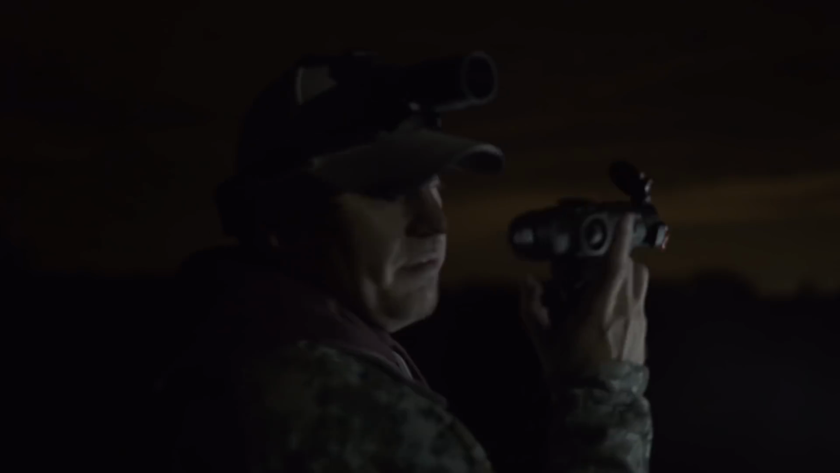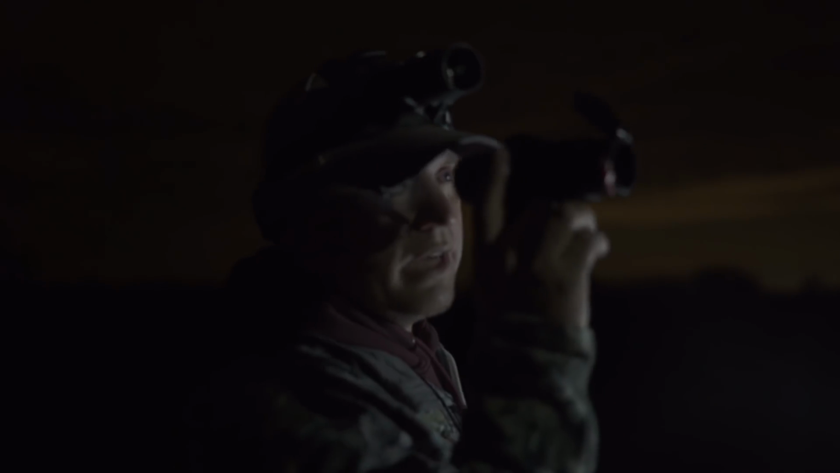And if you get one to hang up and it gets in the brush on you, they can't hide from this, but they can hide from a light. As long as they've got a heat signature that's hitting the lens of this thing, it's gonna see them.